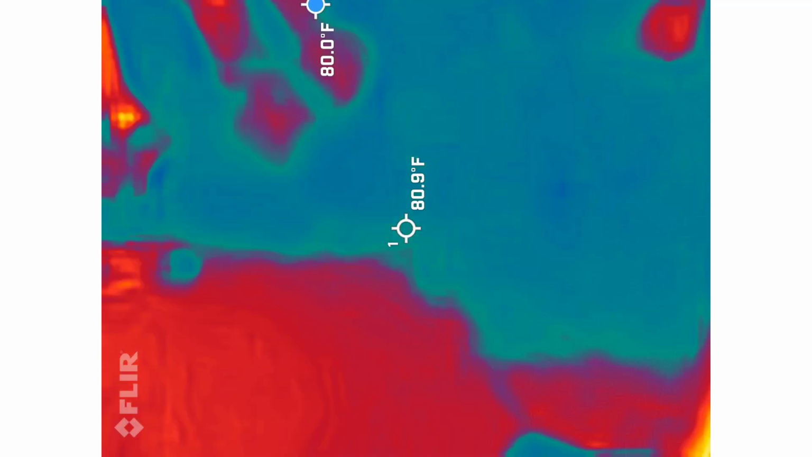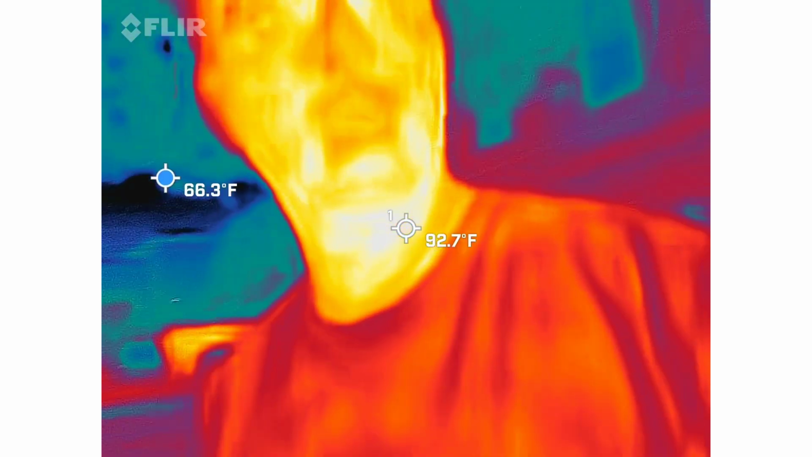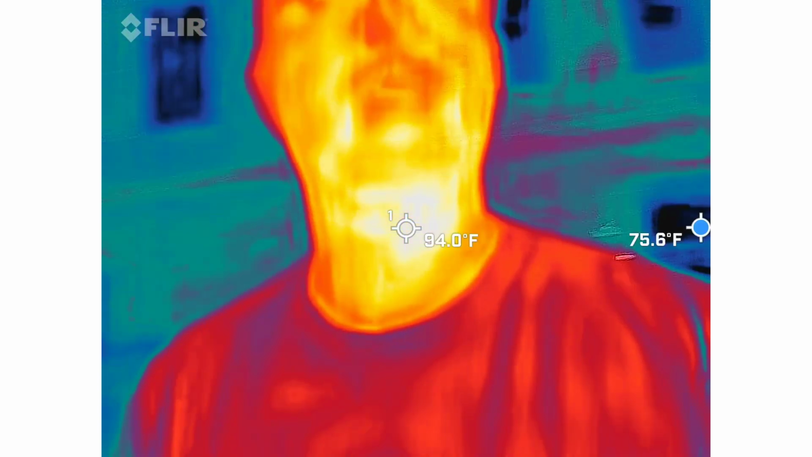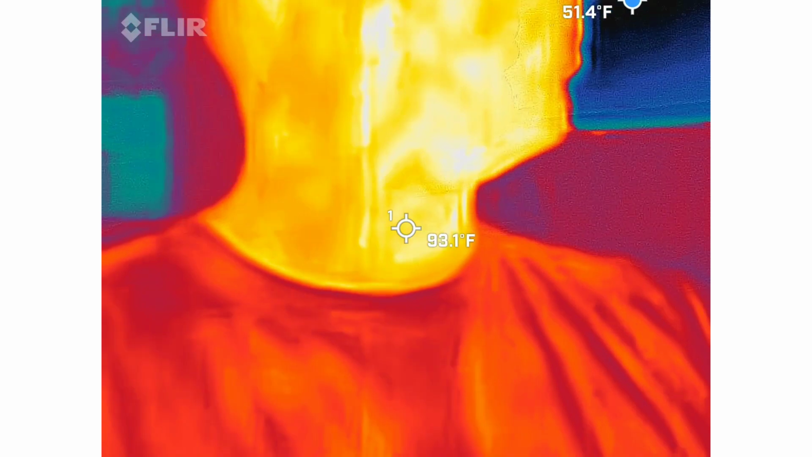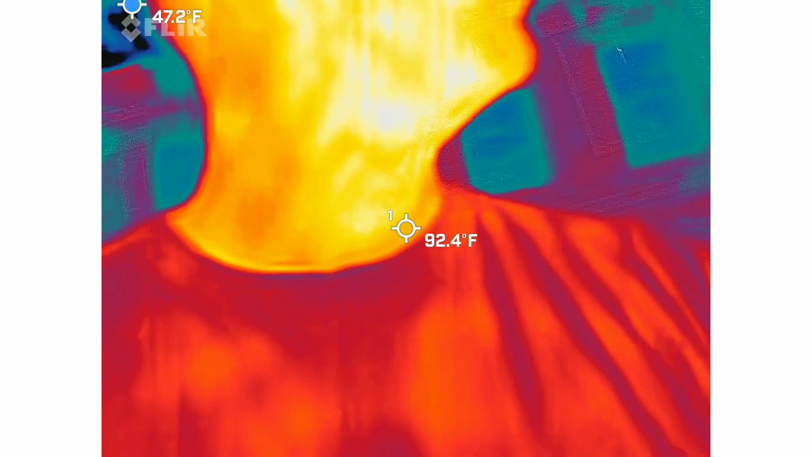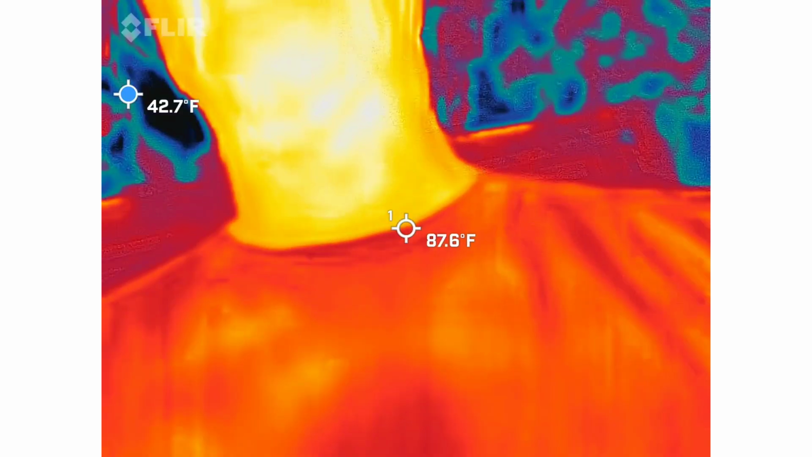Thermal imaging. Why would we want thermal imaging inside of a ghost hunt? Why would I bring out this kind of camera? Temperature. How so? Hot or cold? Cold. Cold spots. It's the old adage about cold spots.